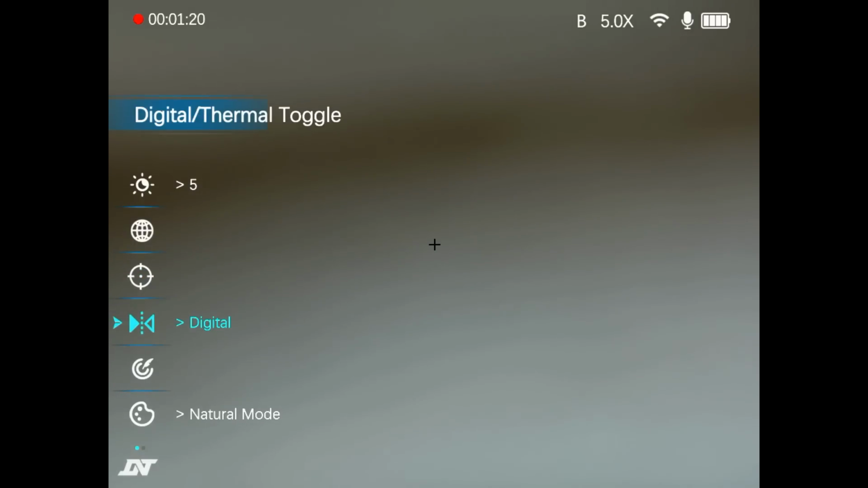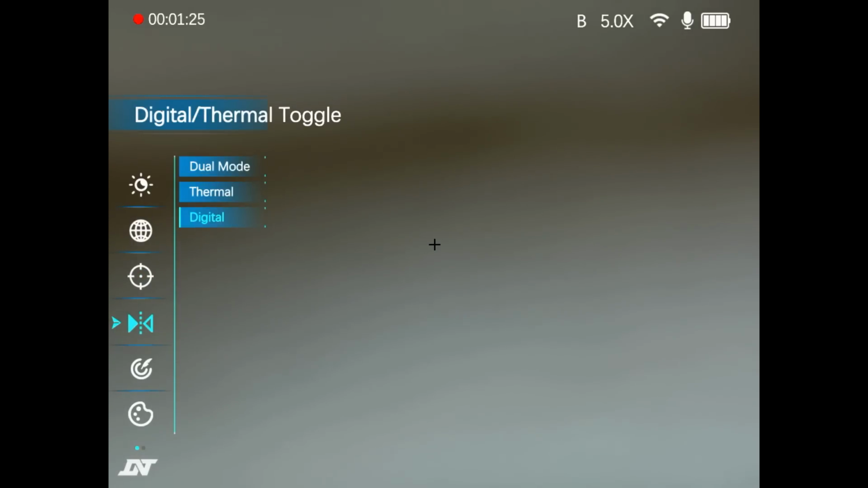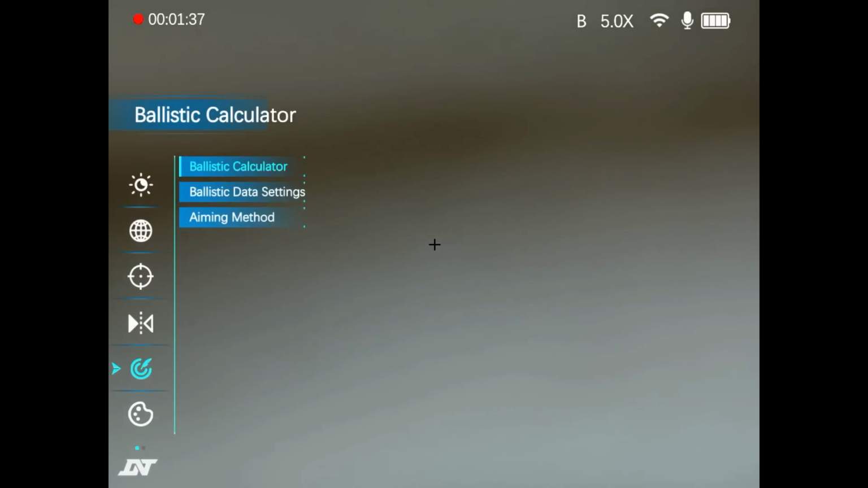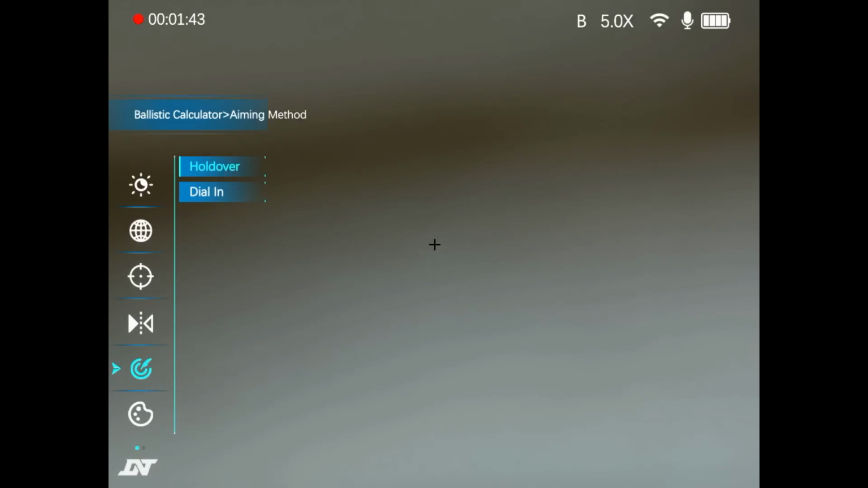Down to the digital thermal toggle. This allows you to switch between digital mode, thermal mode and dual mode. We'll talk about this in more detail when I look at the individual parts of the scope. Next down is the ballistic calculator. You can switch it on, add your settings, and we've got these aiming methods, holdover and dial in. I'll talk about them more when we talk about the LRF.